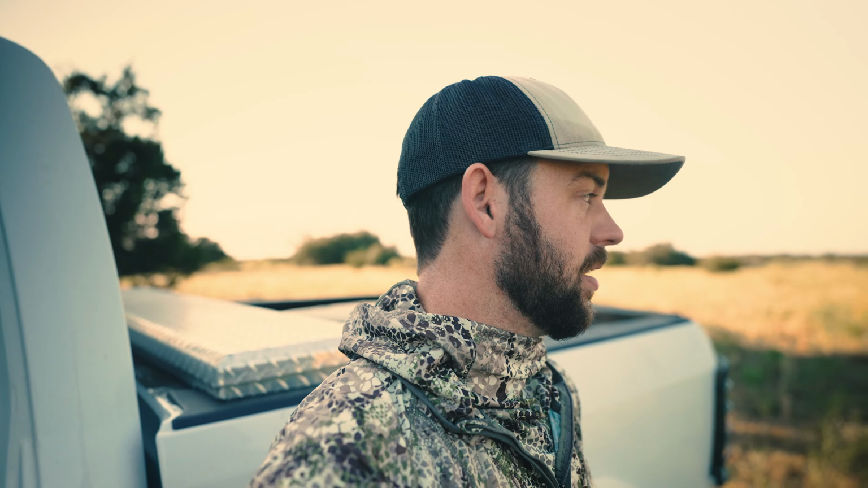Y'all, well, we were out here last night and we're back at it again. Moved to a different spot. I'm coming in from downwind. There's a little box blind and then a corn feeder down here, so I'm gonna go set up in that, see if I can get on some pigs.